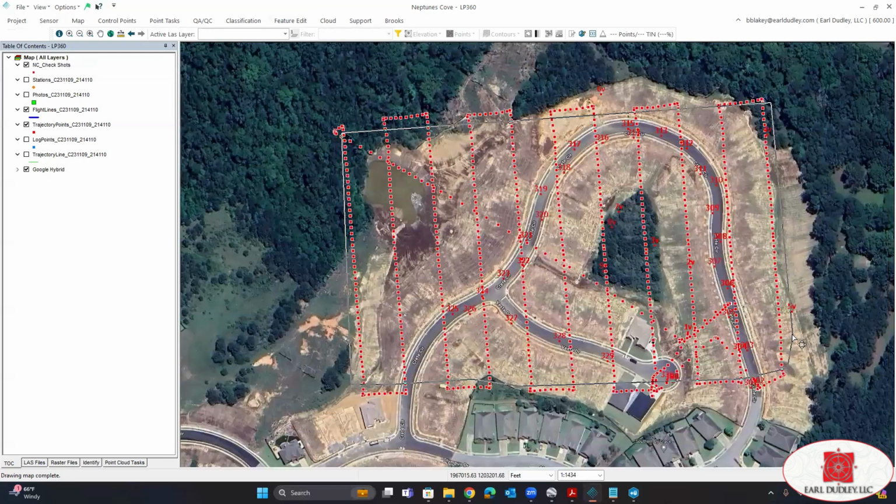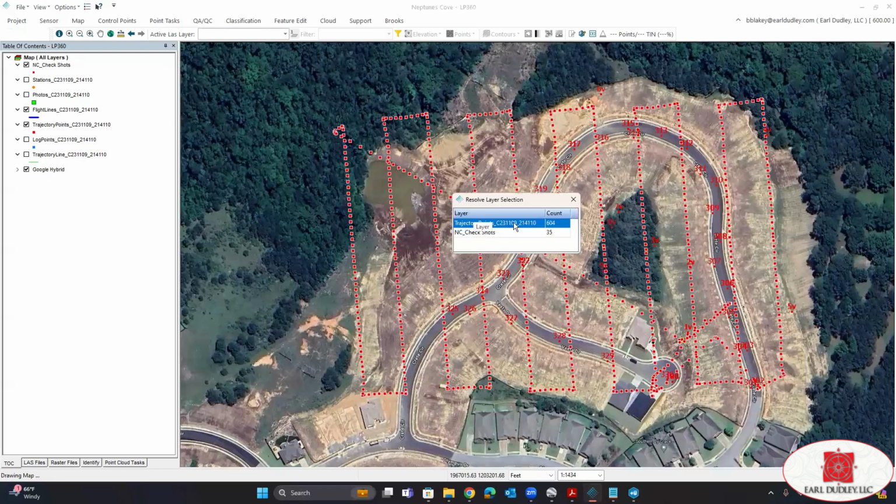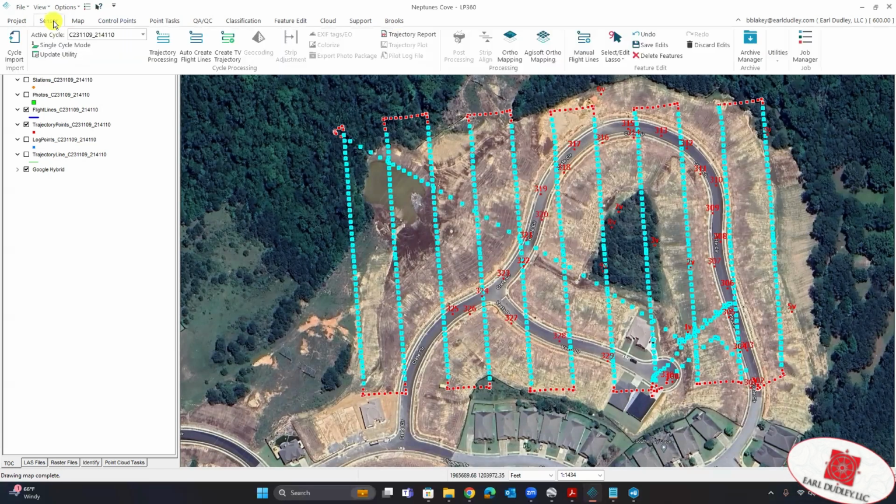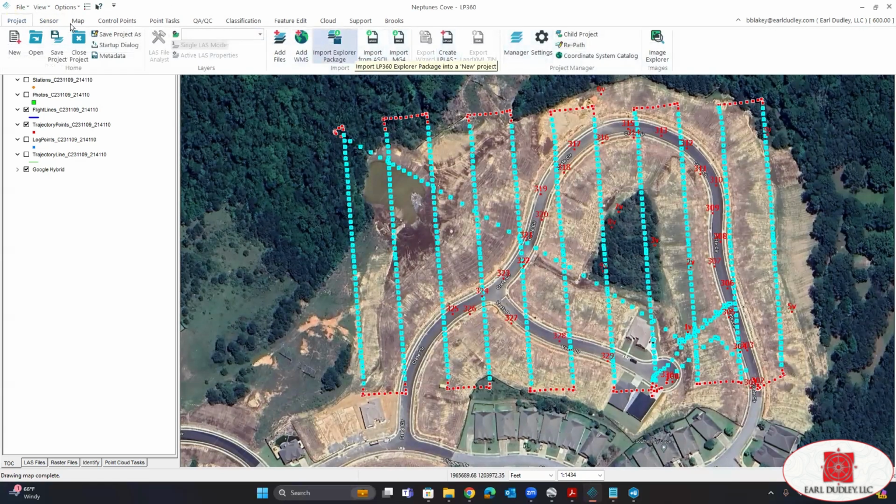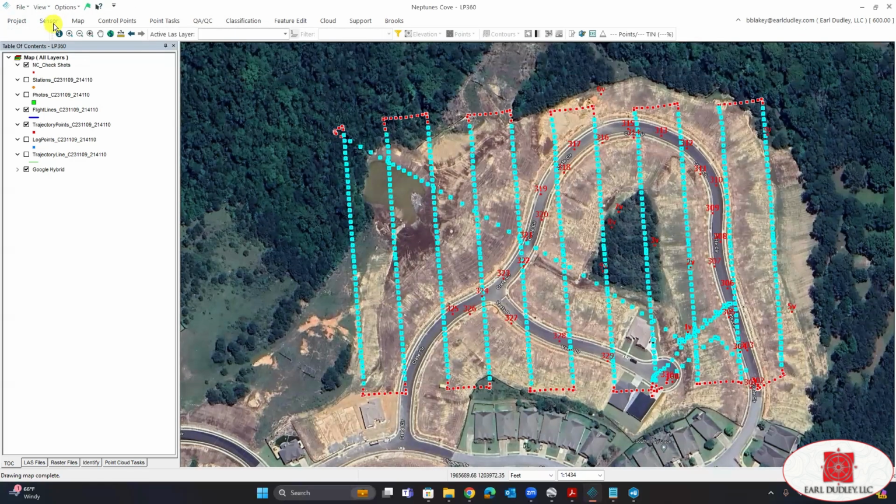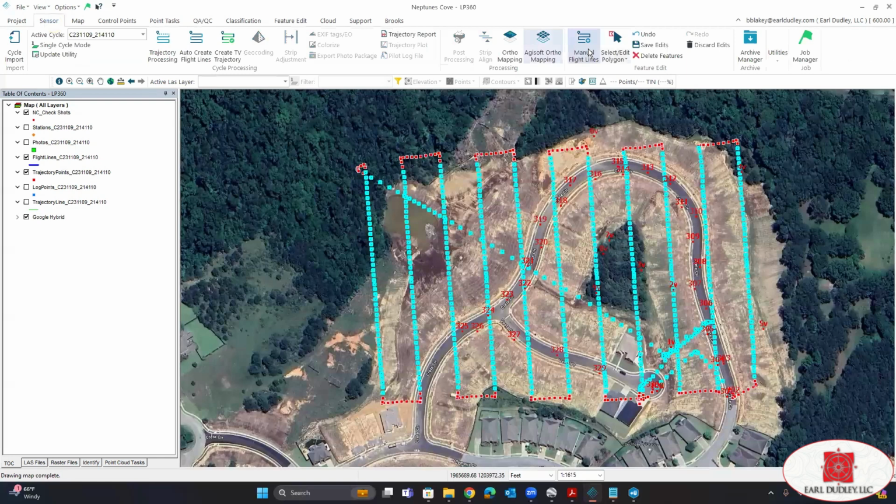And when you're done, just double left click. I'm going to ask which layer do we want to select. And we want to select the trajectory points. And now we're going to go back to sensor, utilities. Oops, I'm sorry. Project. Where is it? It was moved. Sensor. And we'll see manual flight lines right there.